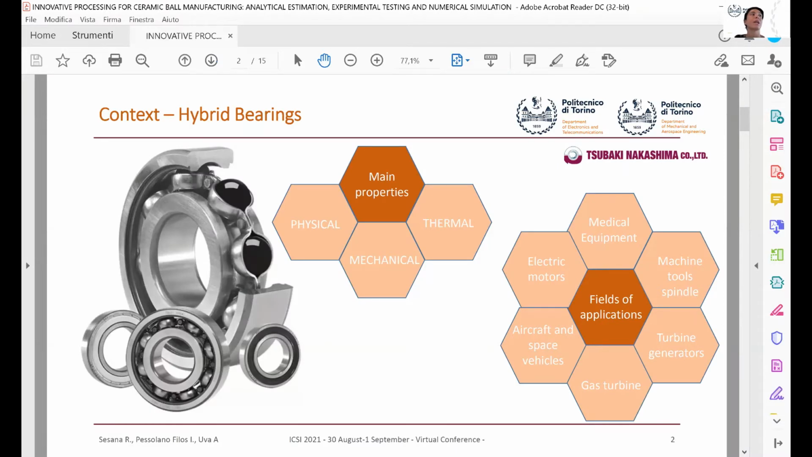Before going into the detail of the study, let's introduce our framework. We deal with ceramic balls for hybrid bearings. In this frame, the ceramic balls are used thanks to their physical, thermal, and electrical properties to guarantee a high-performance product and safety in their application.